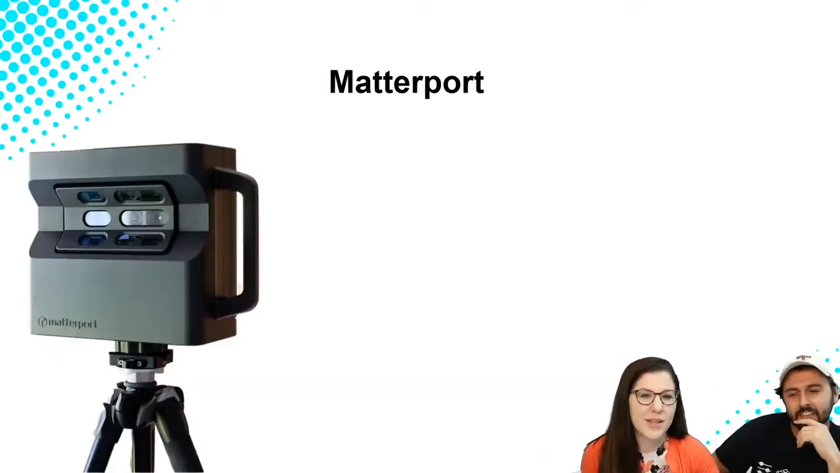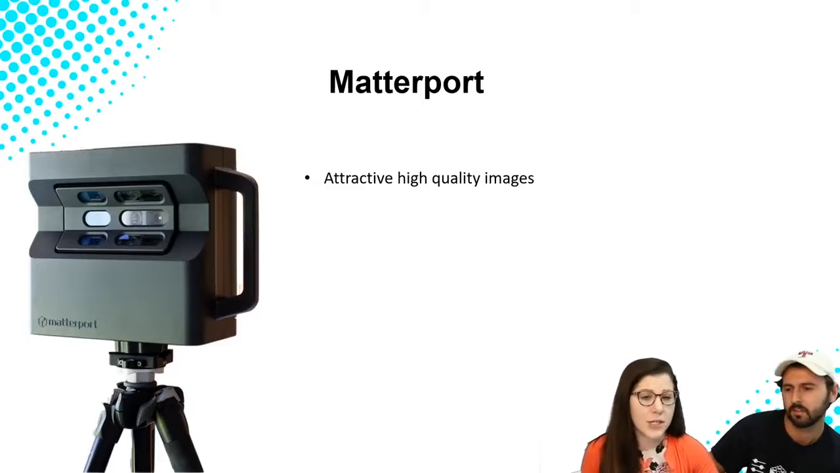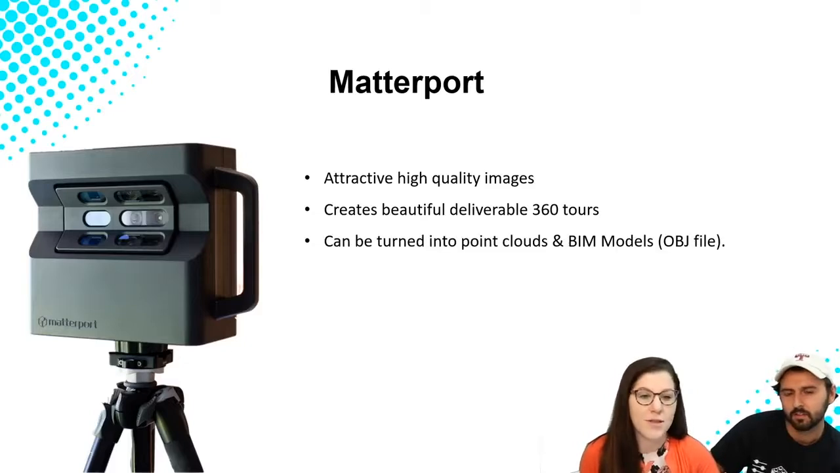Alright, so we're going to focus on the Matterport. That's one of the tools that we're utilizing to make our scans. The benefits of using the Matterport is that it creates attractive, high-quality images, and we'll show you a couple of these walkthroughs in a minute. It creates beautiful, deliverable 360 tours, so you can actually walk through, make videos, all that fun stuff.